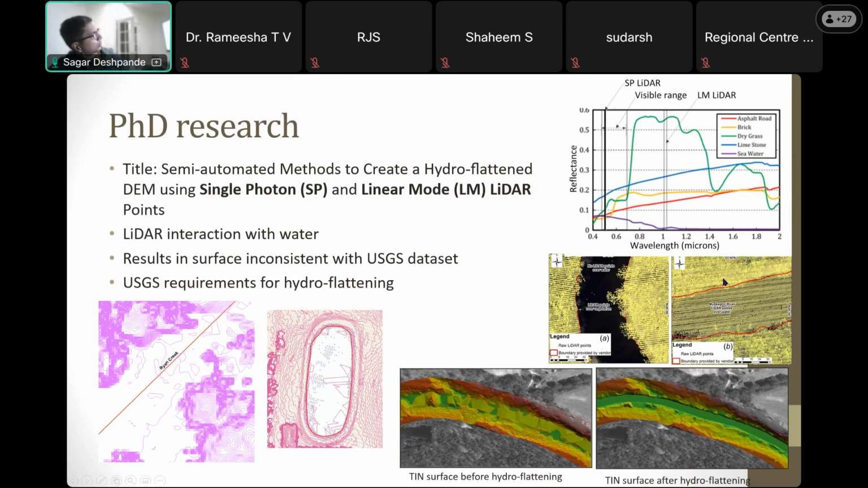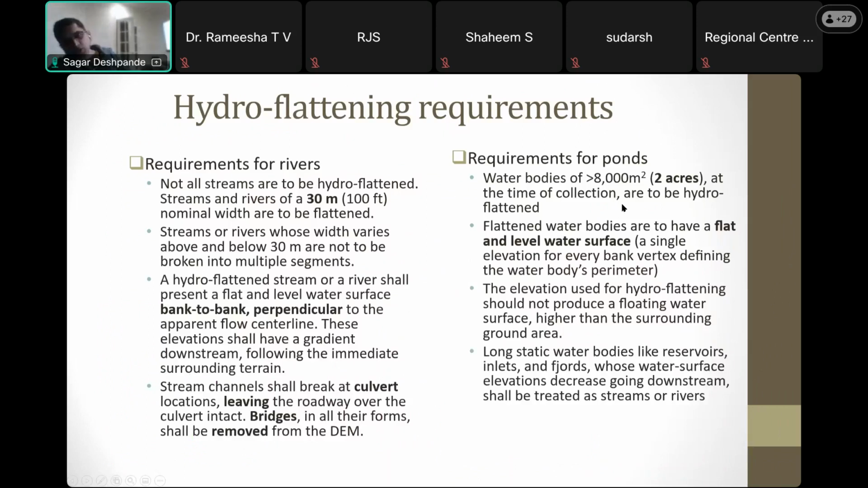The primary goal was basically to get the shoreline. That's one part of it. And then the second part is getting the elevations. Let me explain how I did it in the next slide. I'm not going to go through all of these. My goal was to meet the USGS requirements, and this particular slide talks about the different requirements laid down by USGS.